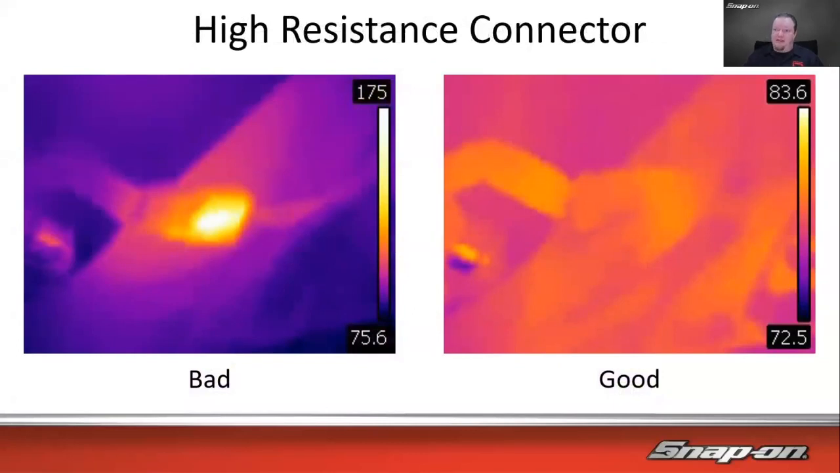Here we go, the high resistance connector. Same deal. So maybe you got a little bit of the green fuzzy stuff inside the connector, and it's corroded or what have you, and it's not getting it past. So we can see very, very warm, 175 degrees versus 83 degrees is the highest. It's probably more like 78, 80 degrees where that connector is after it was fixed.